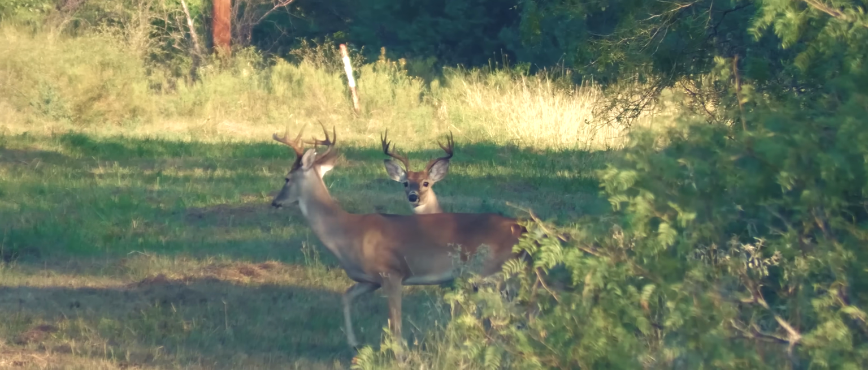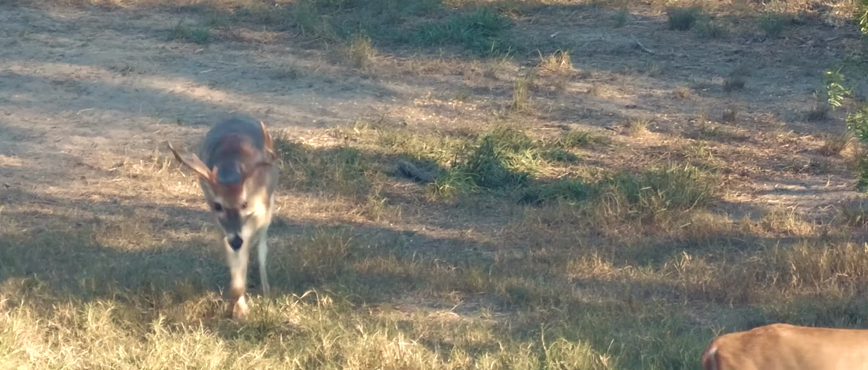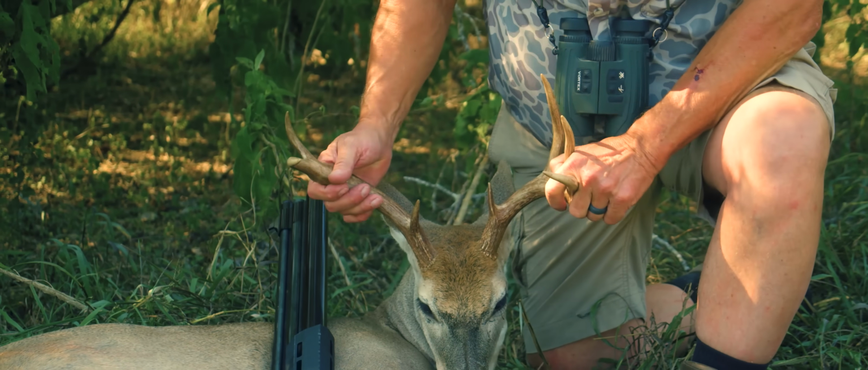So I hopped in the blind, and it wasn't long at all before the deer started showing up. And the thing about down in this part of the country, these deer defy logic. What I mean by that is, at 90 degrees, all of a sudden the deer start moving. Most people think when the weather's hot, the deer don't move, but they do down here on the Texas coast.